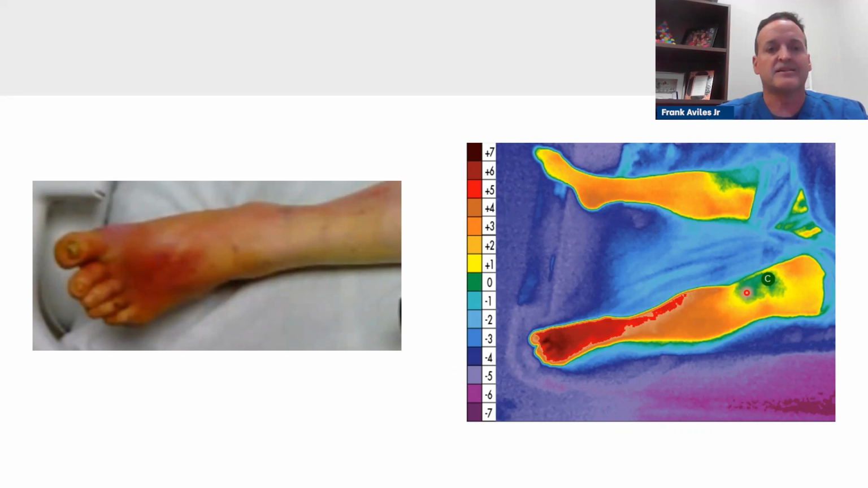And just like we said, next day, his infection got worse, pain increased, and he ended up losing part of his foot. And so now I'm able to show a visual to tell the doctors to say, wait a minute, something's not right. And so imagine, again, this is what lurks beyond the skin.